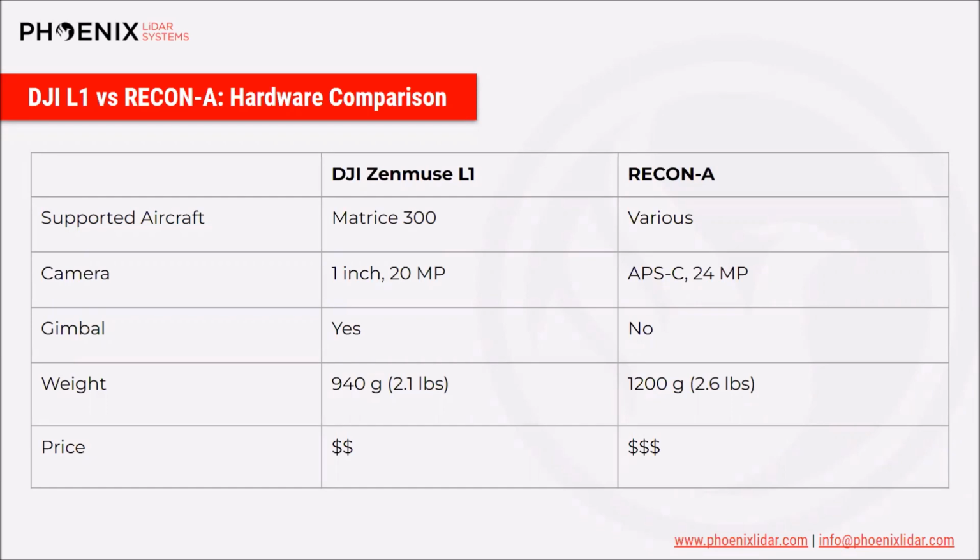When it comes to a gimbal, the DJI Zenmuse L1 does offer one, whereas we offer a vibration dampening or vibration isolation kit. And we'll take a look at the data later on to see, does that gimbal really provide you with better accuracy, or what does that data look like compared to the vibration dampening?